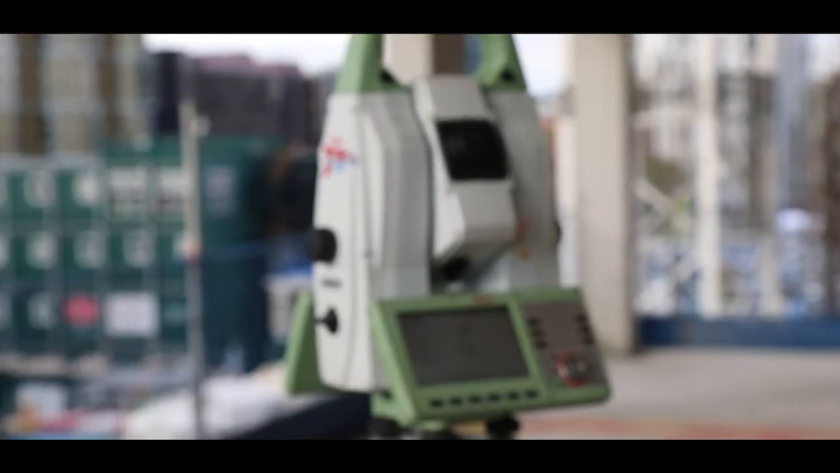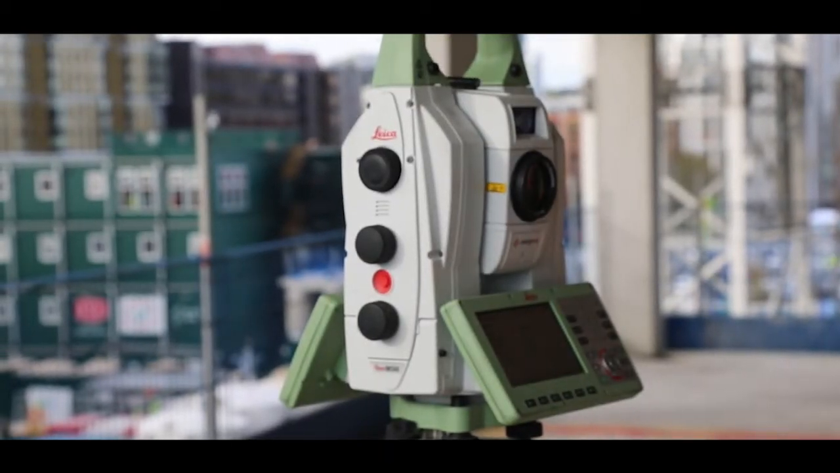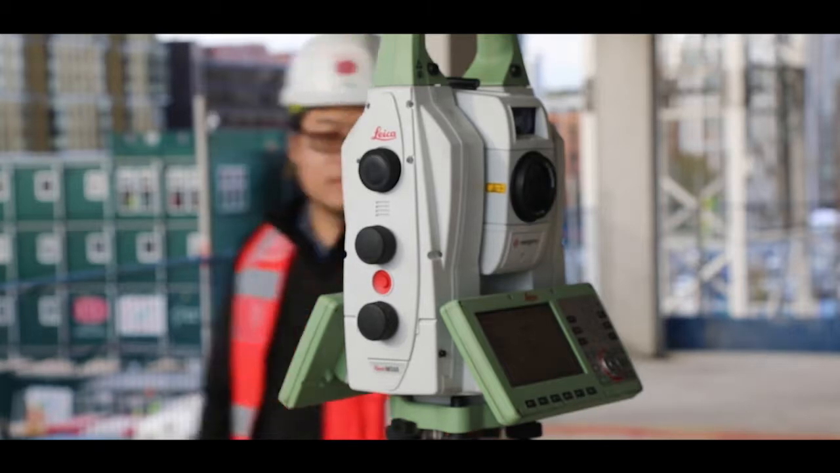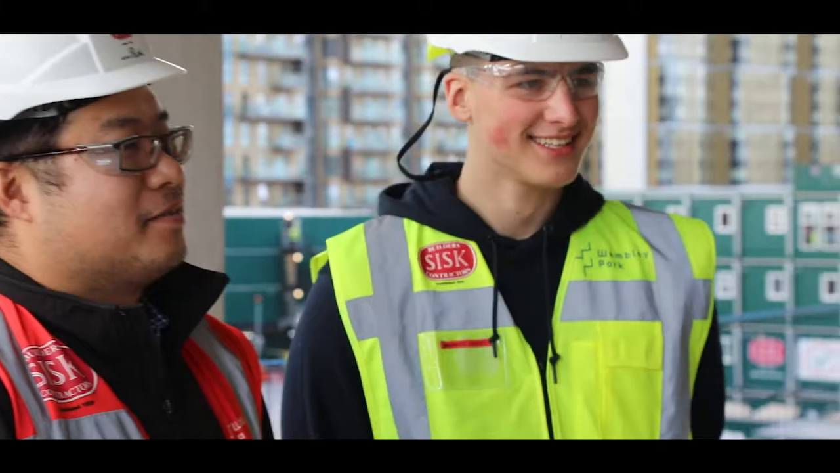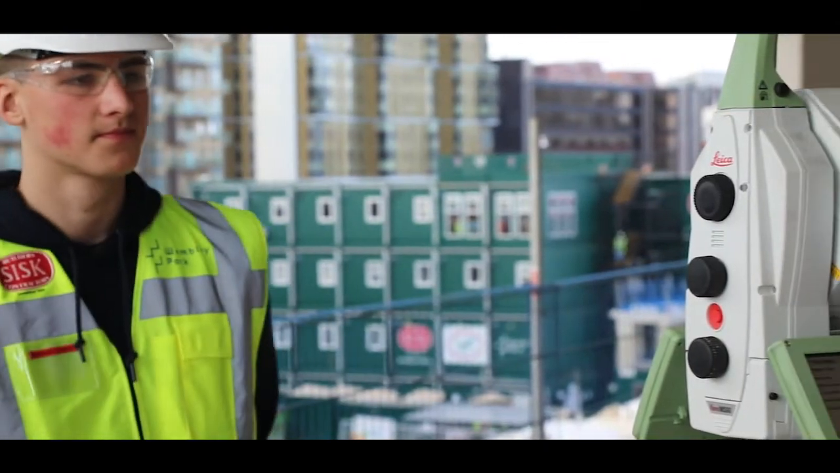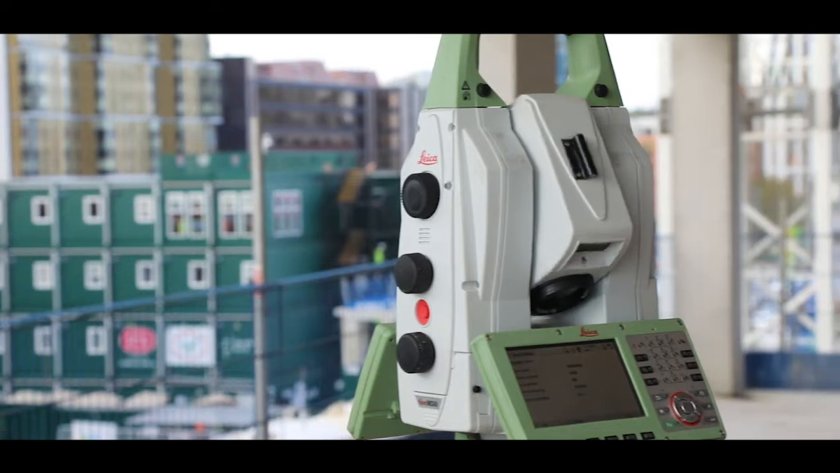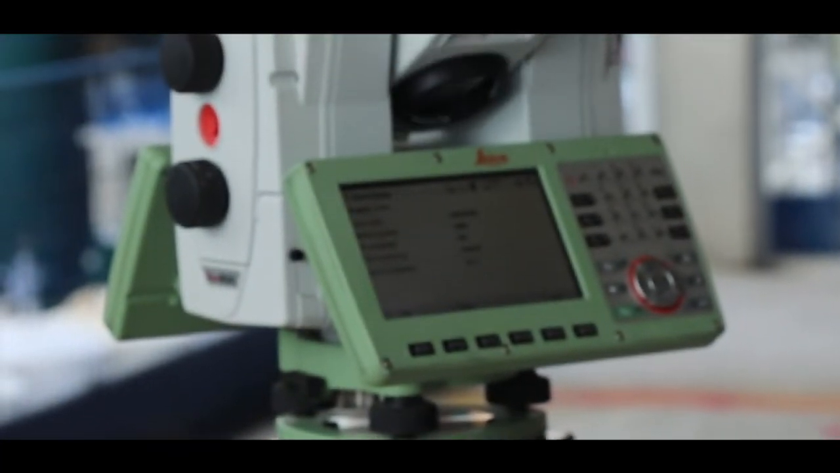Essentially what we do is, the day after the pour, we set the total station up and we perform a scan which gives us a picture of the workmanship of the slab, making sure that it's within tolerance. This data is then collected, taken back to the office, given to our BIM engineer, and he can, using 3 pieces of software, import it into the model where that as-built is collected within the BIM model.